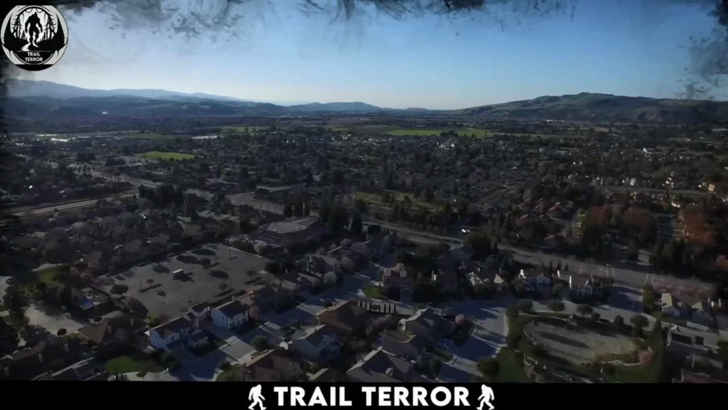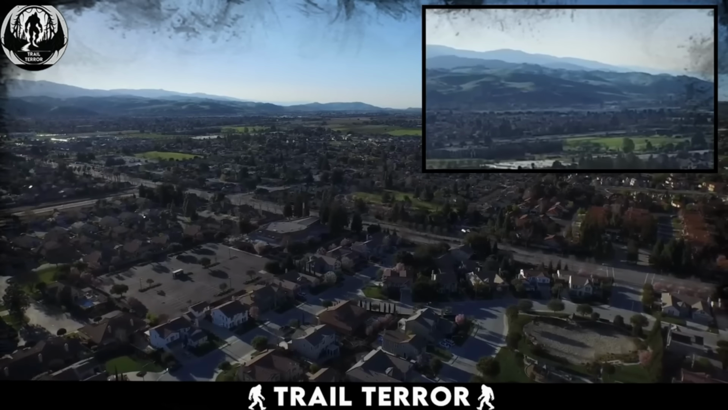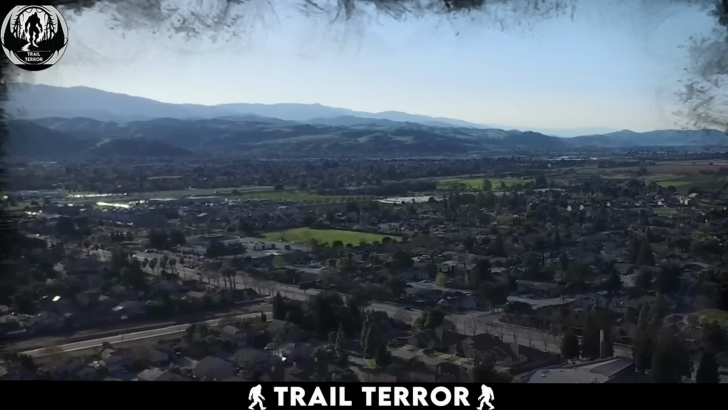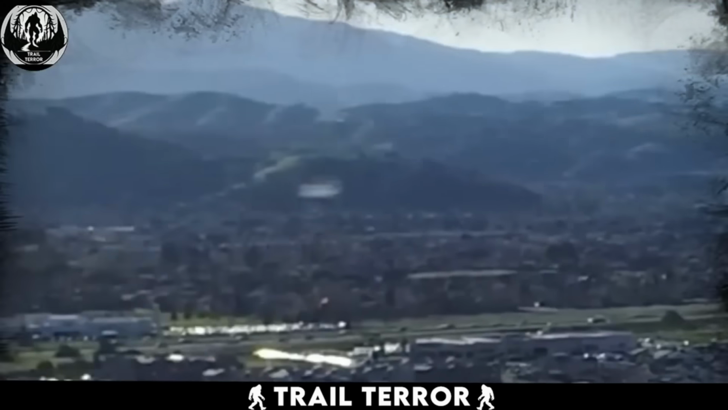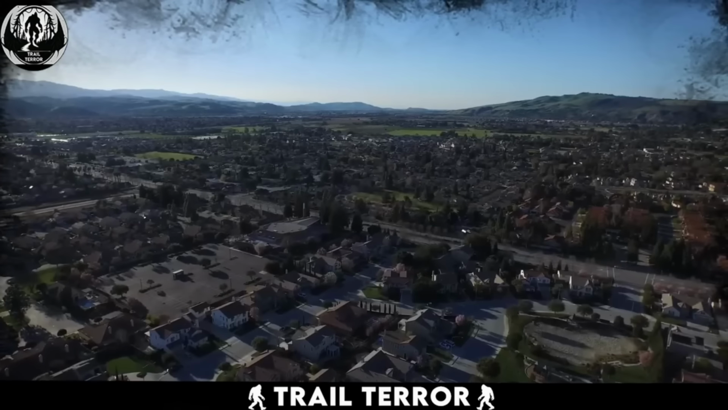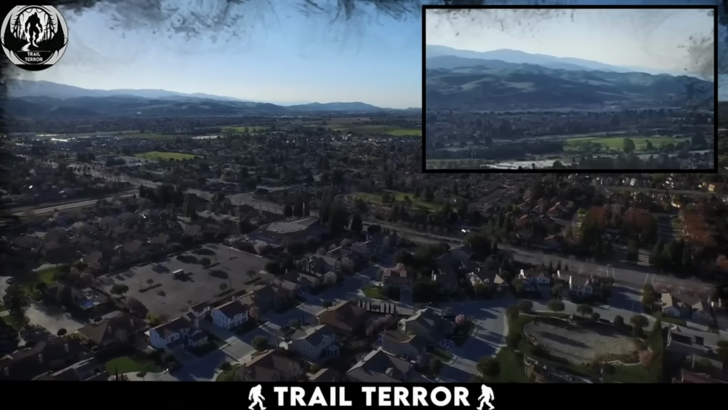I've never seen a drone zip around like that, so scratch that off the list. Too small for an aircraft. Could it be a UFO or a UAP as they call them these days? Whatever the label, there's definitely a shift happening.